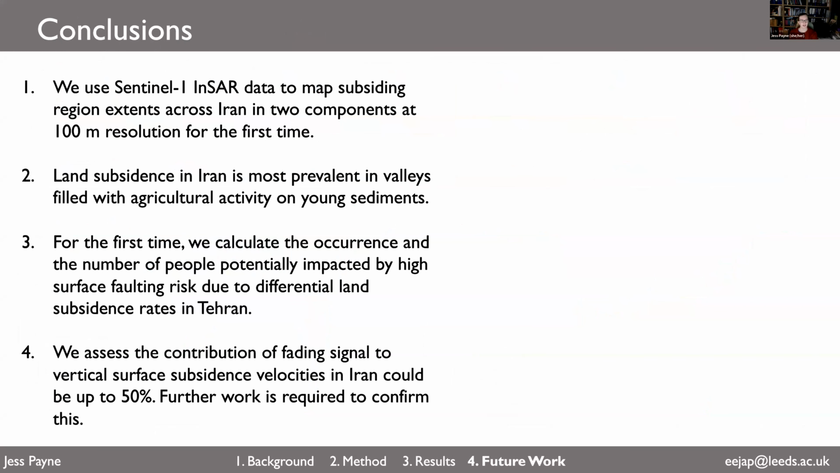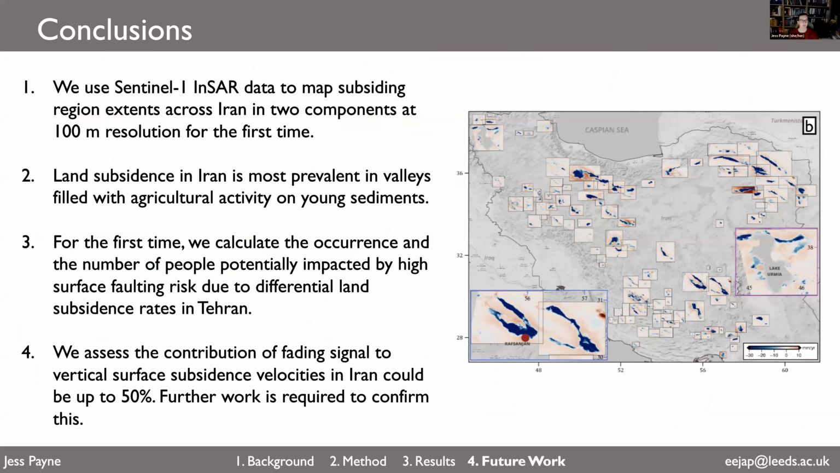So to conclude, we use Sentinel-1 InSAR data to map subsiding region extents across Iran in 2 components at 100 meters resolution for the first time. Land subsidence in Iran is most prevalent in valleys filled with agricultural activity on young sediments. And for the first time, we calculate the occurrence and the number of people potentially impacted by high surface faulting risk due to differential land subsidence rates in Tehran. And finally, we assess the contribution of fading signal to these vertical subsidence velocities in Iran could be up to 50%, but we need some further work to confirm this conclusion.